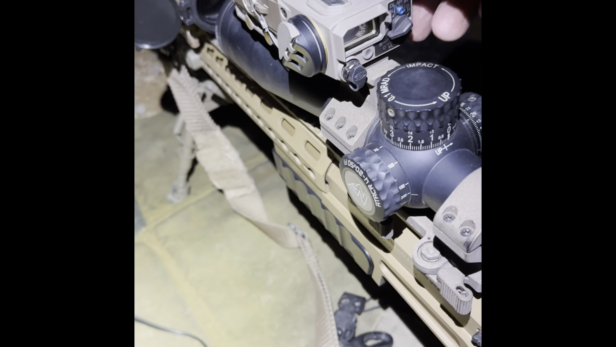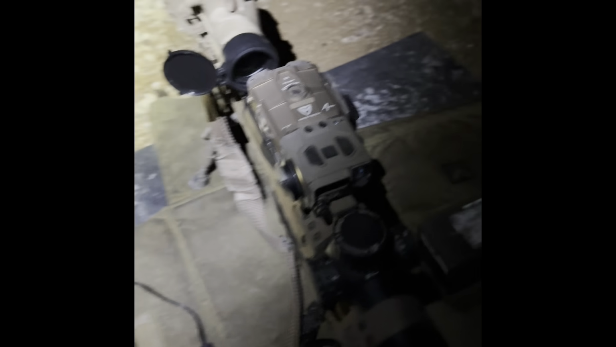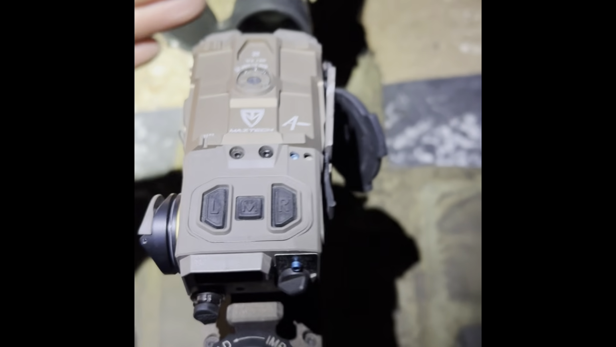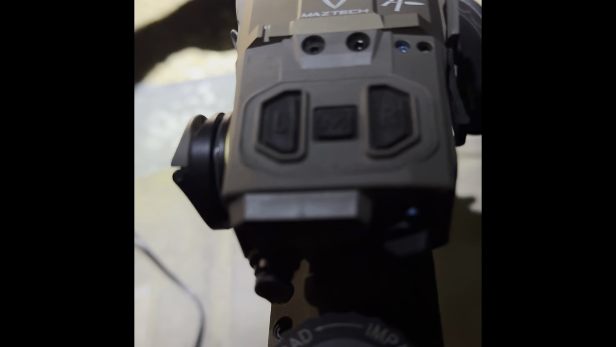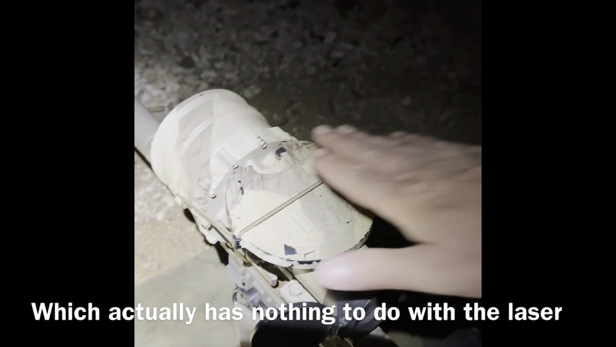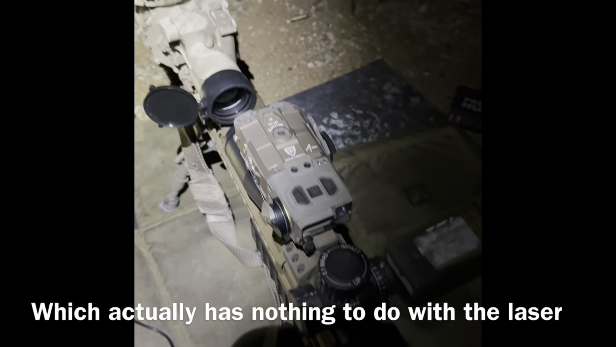It does go into sleep mode, which is nice because it conserves your battery. But as far as night vision goes, the only drawback that I've had is that whenever I put my cover up on my PVS-27, it is just barely sticking up enough to get in the way. So I may have to get something to where it goes off to the side. Other than this cover being in the way, and I've got to stretch it back to flatten it out, that's the only issue I've had with the Maztech so far in a night vision application.